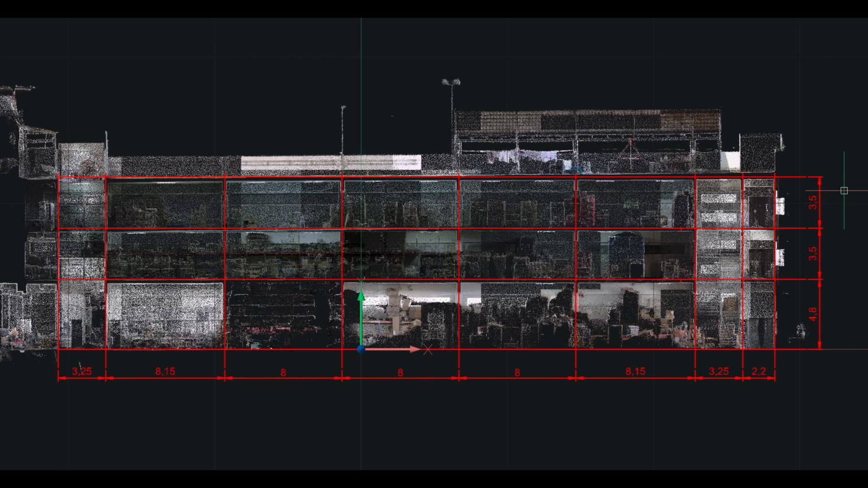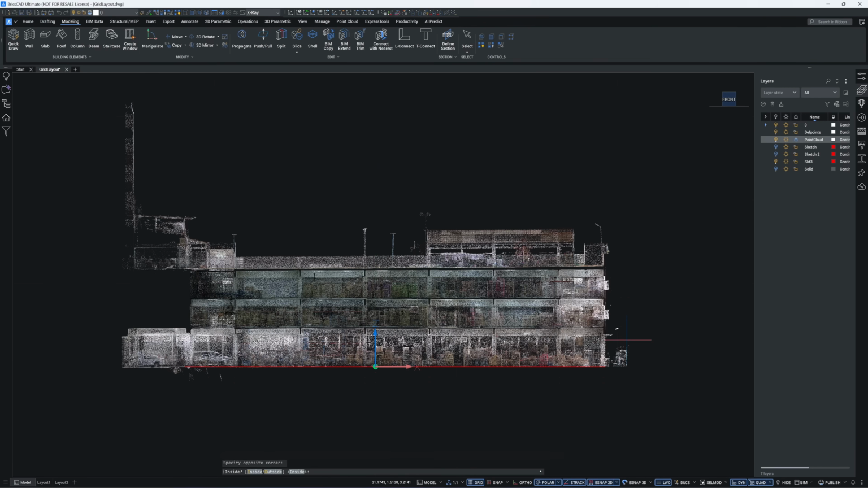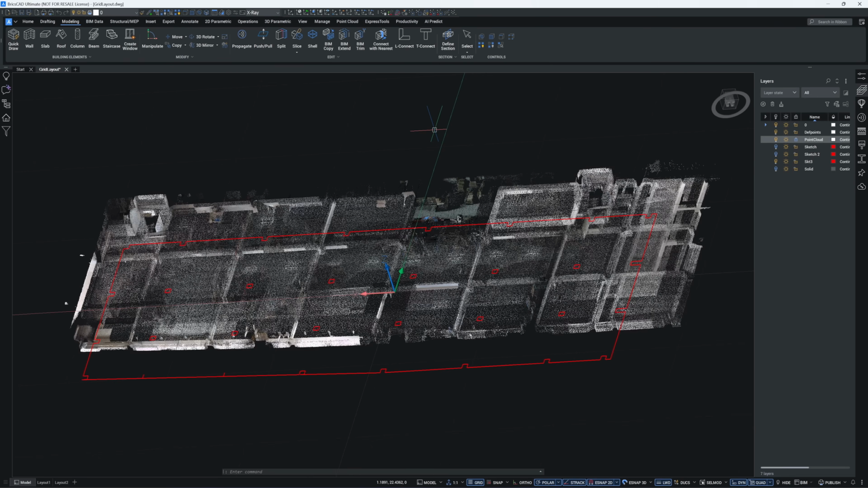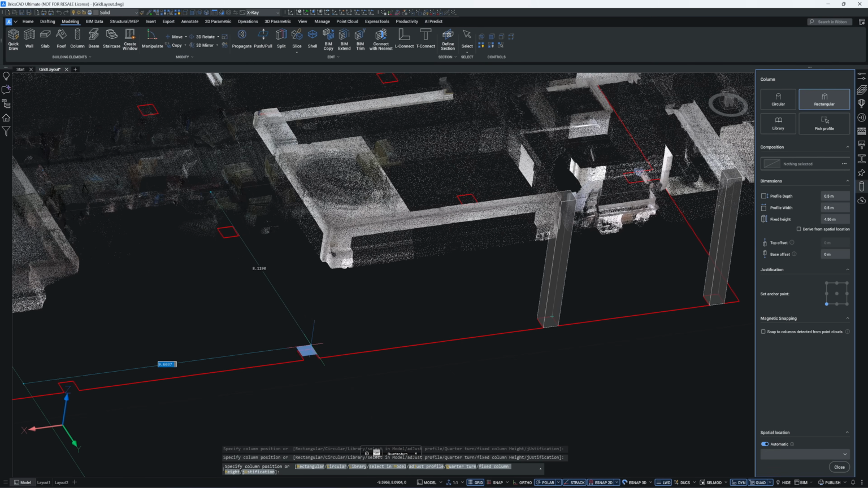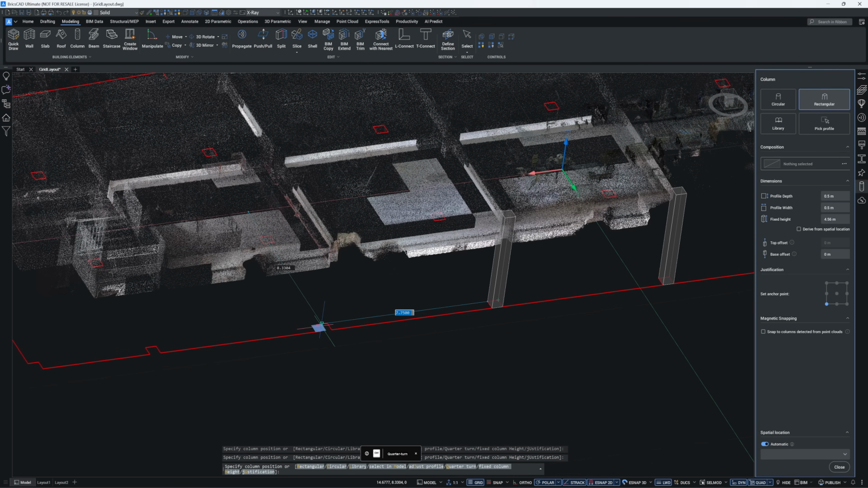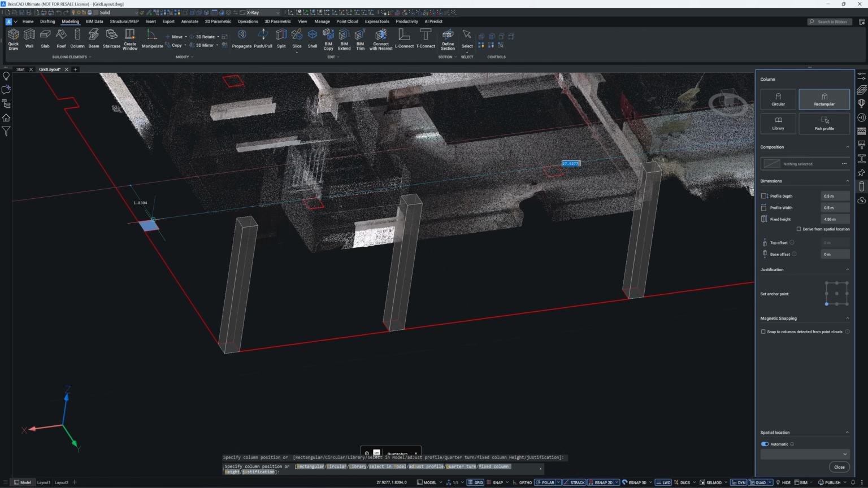The beam center lines were then created in BricsCAD. The engineering team is quite satisfied with the output from the LiDAR scanner. In BricsCAD, I cropped the underfloor and identified the columns and beams directly from the underfloor point cloud. Then I used the beam functions to generate the columns and beams.